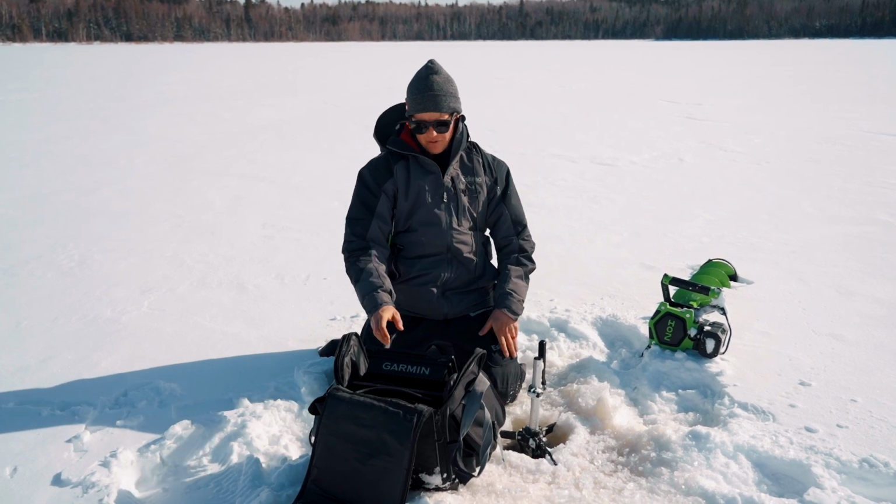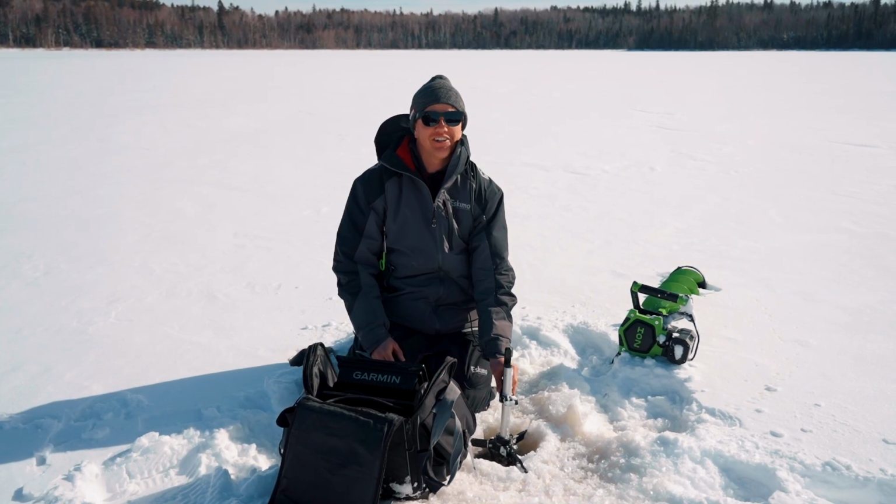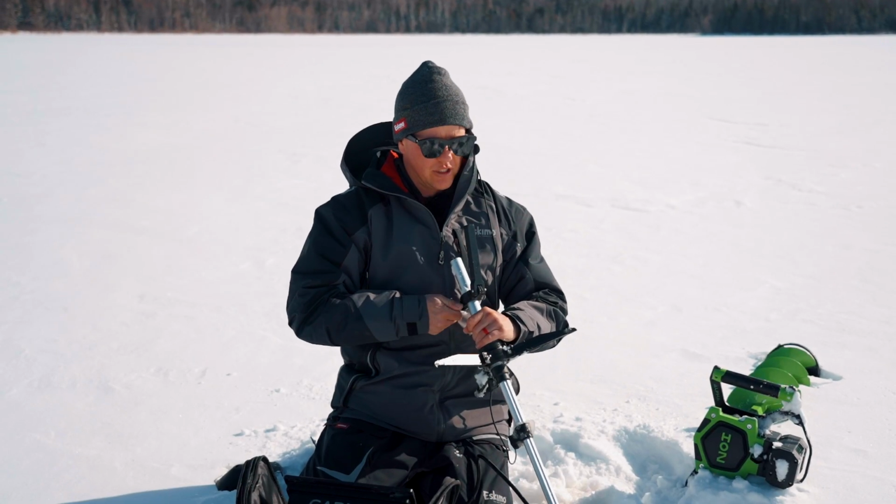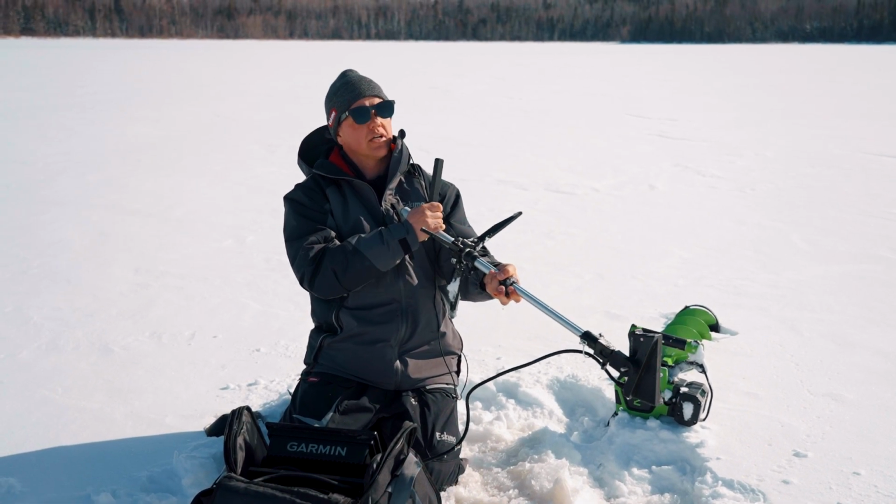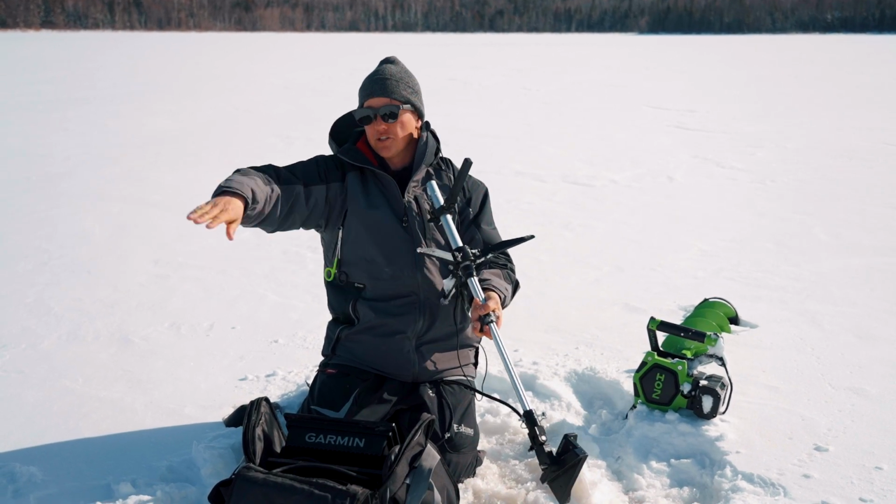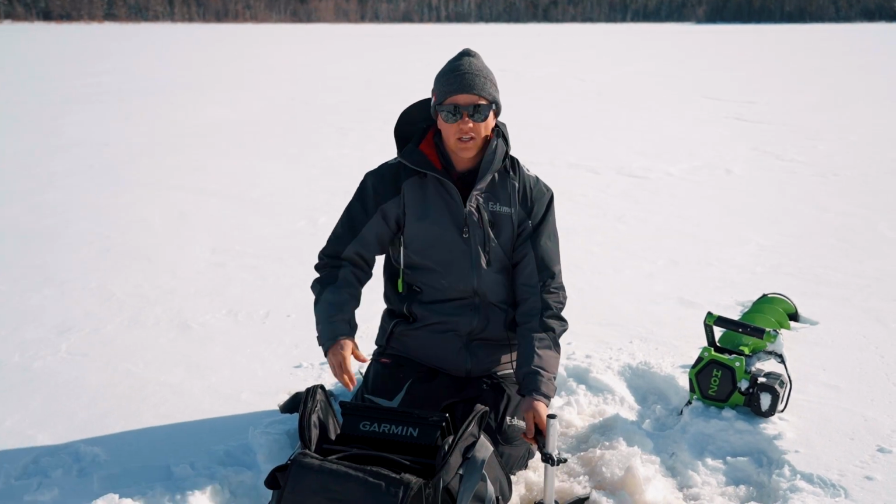All right, we got about 12 feet of water, guys. This is absolutely insane. The future is here, look at this. So right now what I'm doing is I'm lining this handle up with the transducer. So basically the way I like to set it up is this handle is gonna be pointing the same way as the transducer's looking. So with how Livescope works, it's looking on a 100 and I think it's 135 degree plane. So it's looking forward.